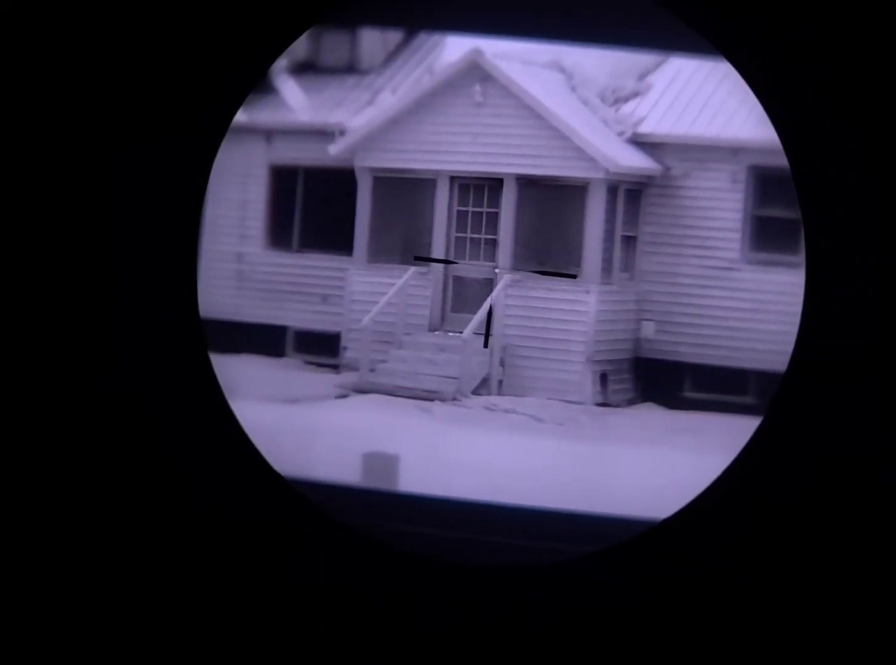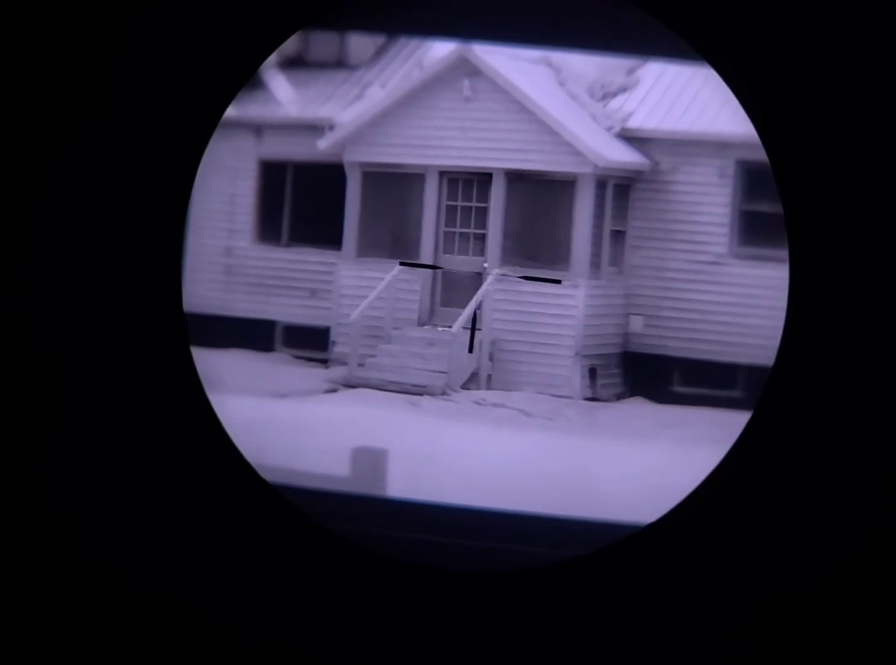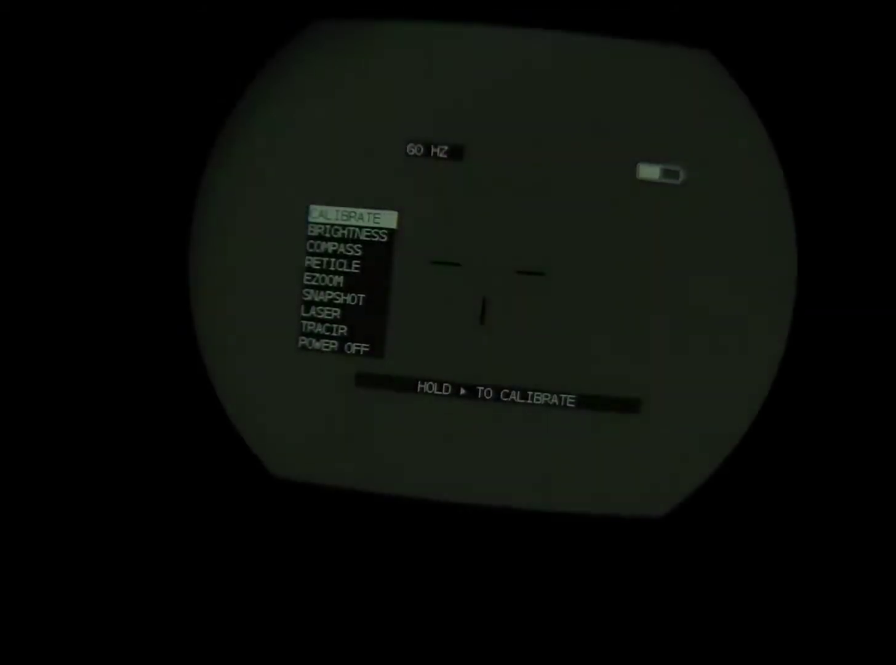Right. Now to do the same thing with the Skeet. Okay, so now we're going to be using the Skeet, Skeet IRX, Trijicon Oasis. I'll increase the brightness here to make this a relatively fair comparison.